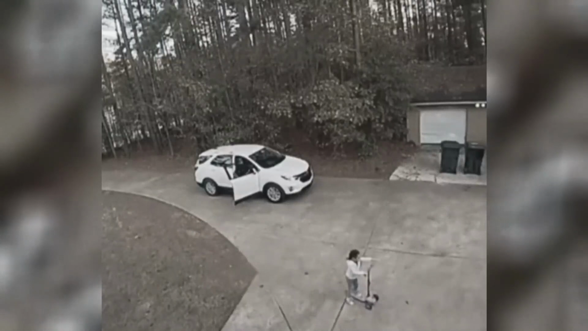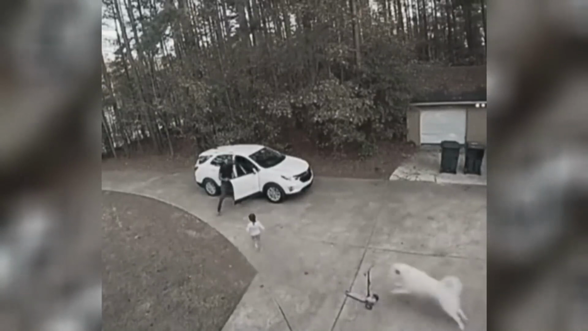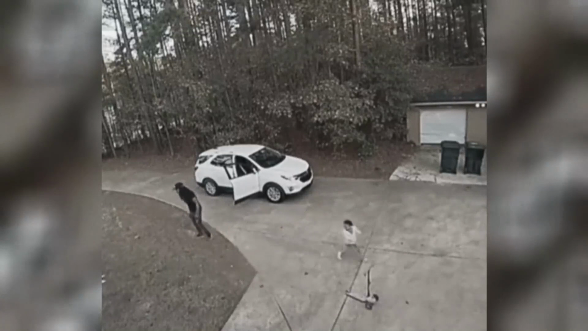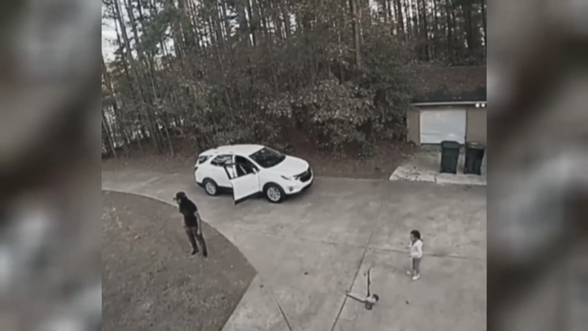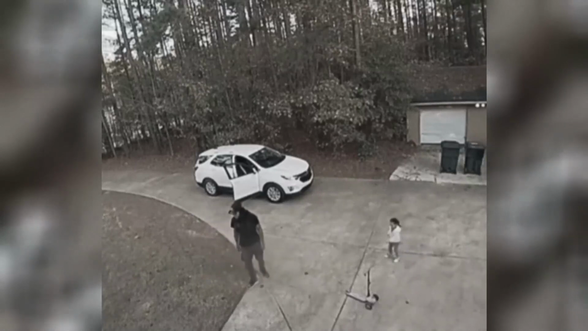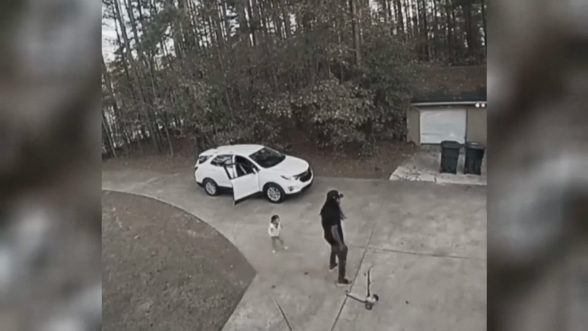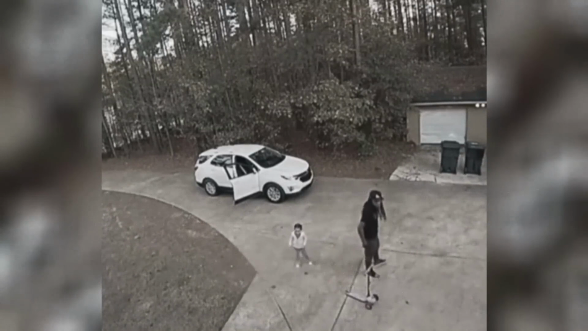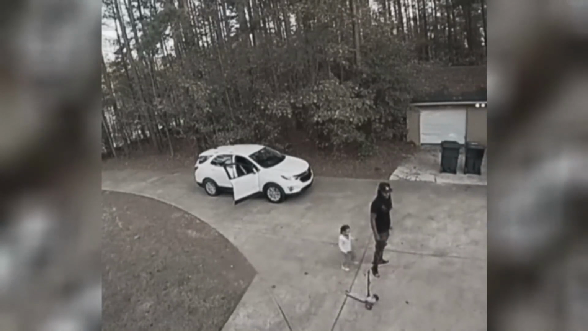This next clip is scary for different reasons. We see a young girl get off her scooter going to greet her dad, and out of nowhere this big dog comes rushing her. But Dad isn't having it, and I don't blame him. The type of dog doesn't look like the traditional aggressive type, but when it comes to your kids, man, you can't play around. And it's hard to see the dog's body language, but he might just be in fact playing around. I don't know, but I don't blame Dad for not taking any chances.